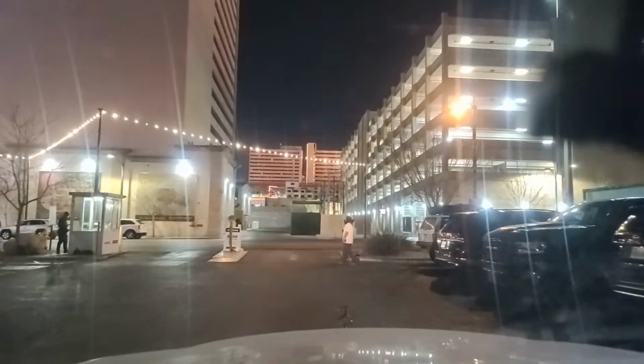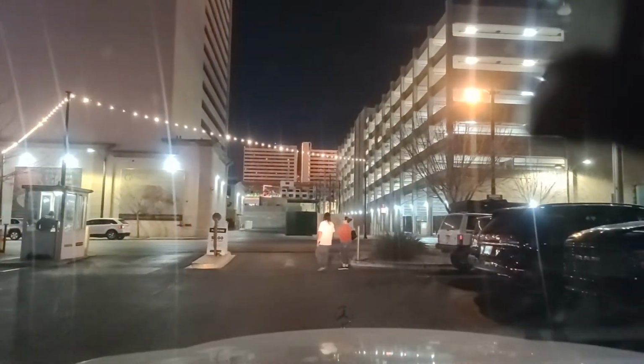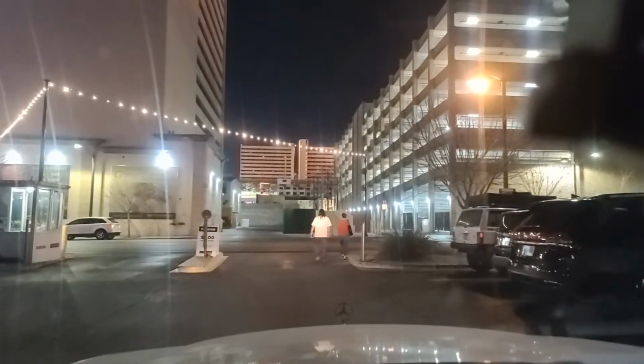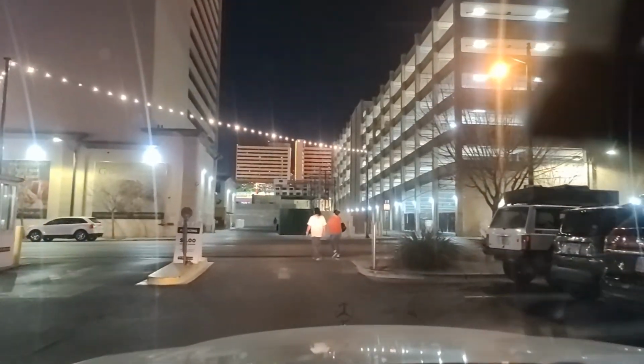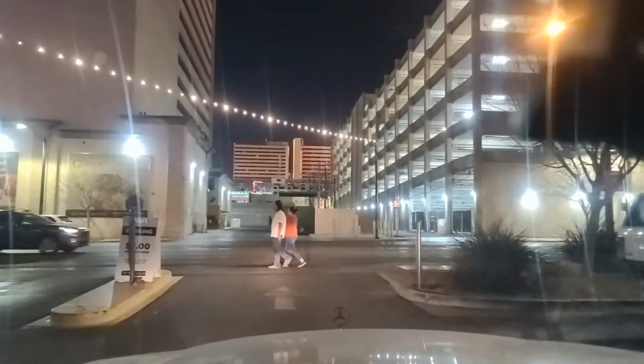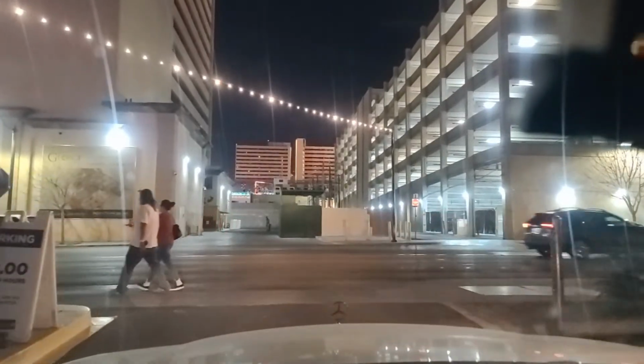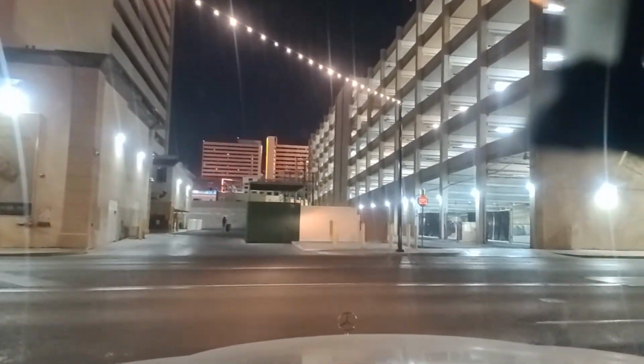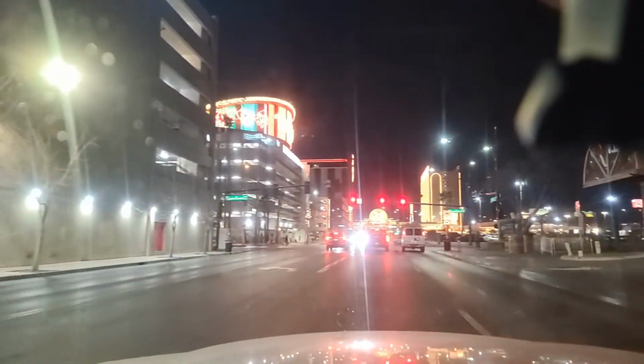Yeah, it's fun to come down here and take a look around, cruise Fremont. Of course, Fremont Street is not the Fremont Street experience. You can't cruise anymore. They closed it back in the early 90s. The security guard's staring at me. You're supposed to talk to me first. I thought I was going to try and pull in there without paying.